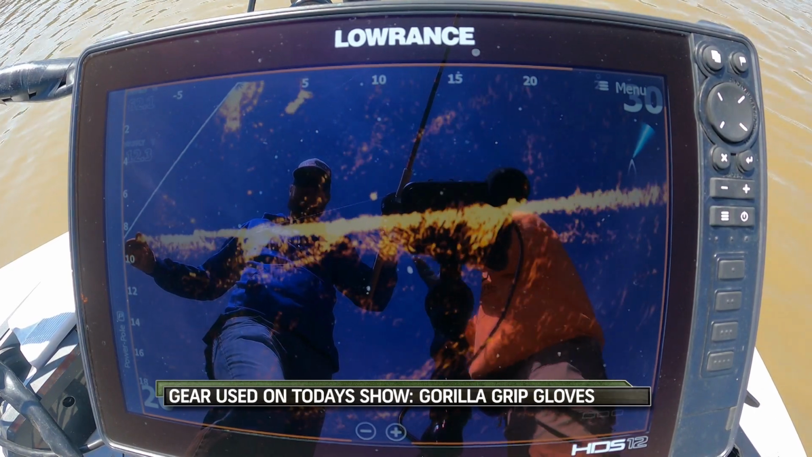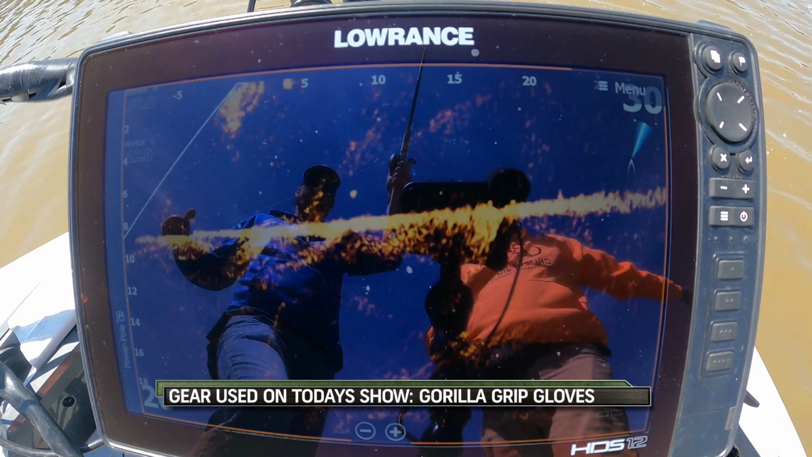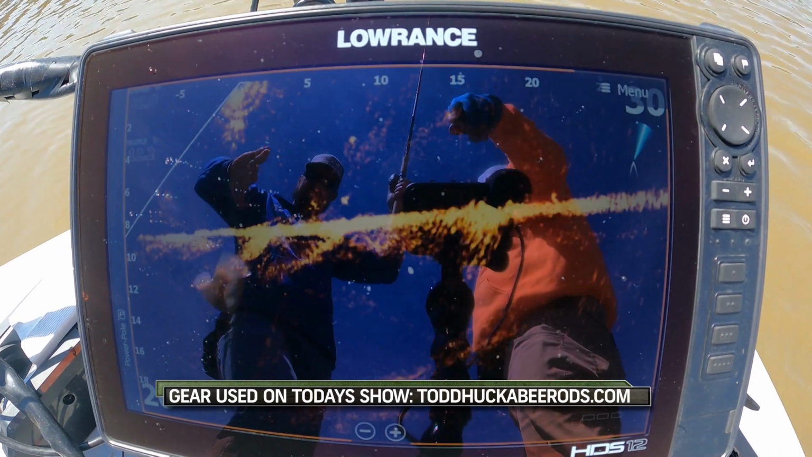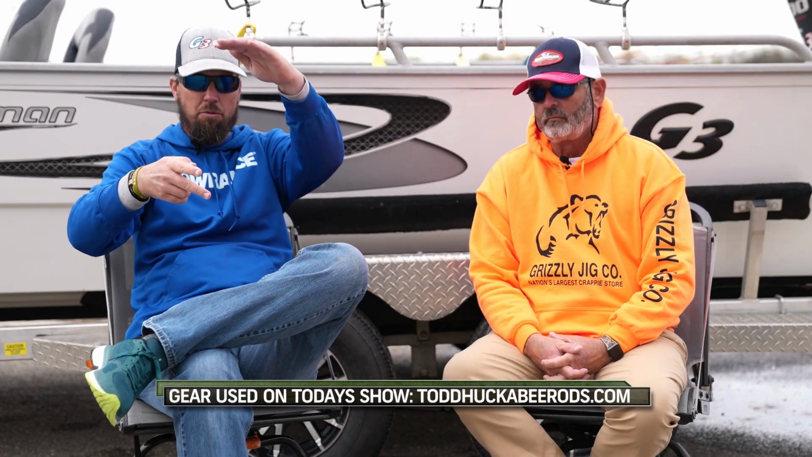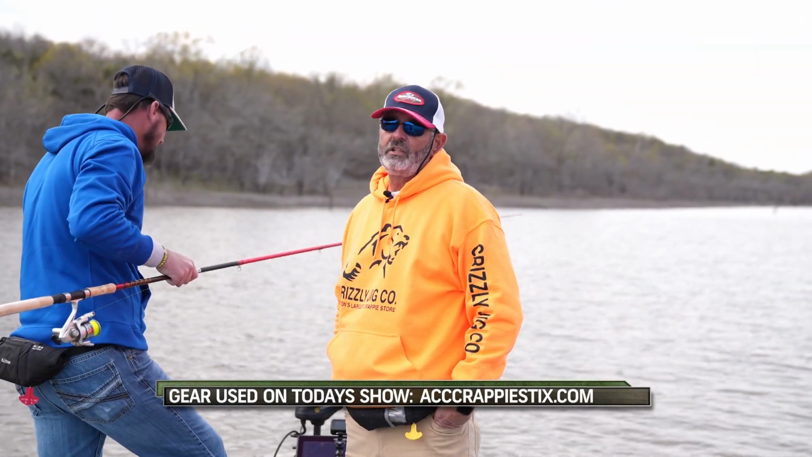Yep. But seeing that fish at 20 and being able to make an accurate pitch to that fish, to where that bait swings right by that fish, no matter where he is on the water column, is absolutely key. Well, it works. You got to see it here.